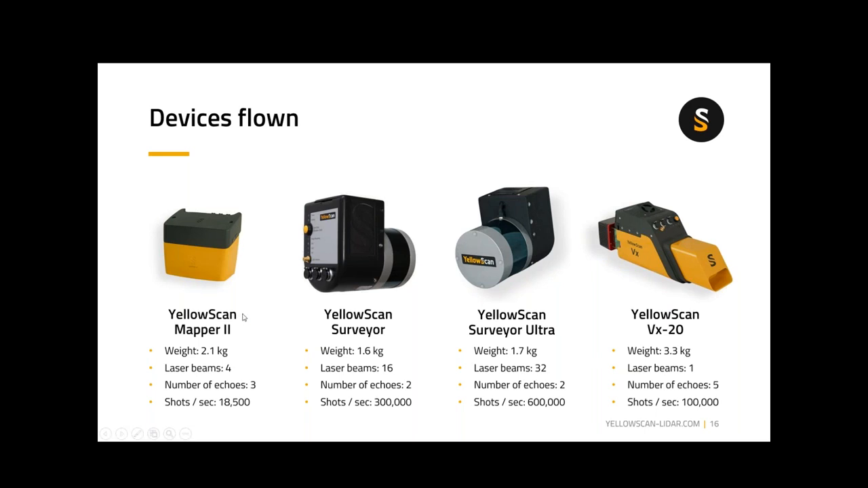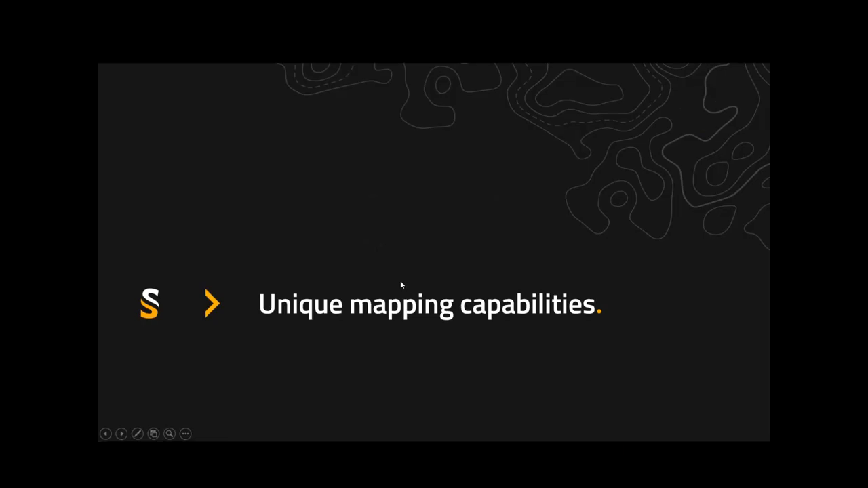Just to give you a very brief comparison of the different systems: 4 laser beams versus the 16, 32, and the 1. Then the number of echoes. Standard Velodynes right now are 2 echoes. The Riegl-based systems in the VX series have a maximum of 5 echoes. And so you can see also the density of the data being collected, from 18,500 to as much as 600,000 echoes, laser shots per second, and then 100,000 for the single laser of the VX.